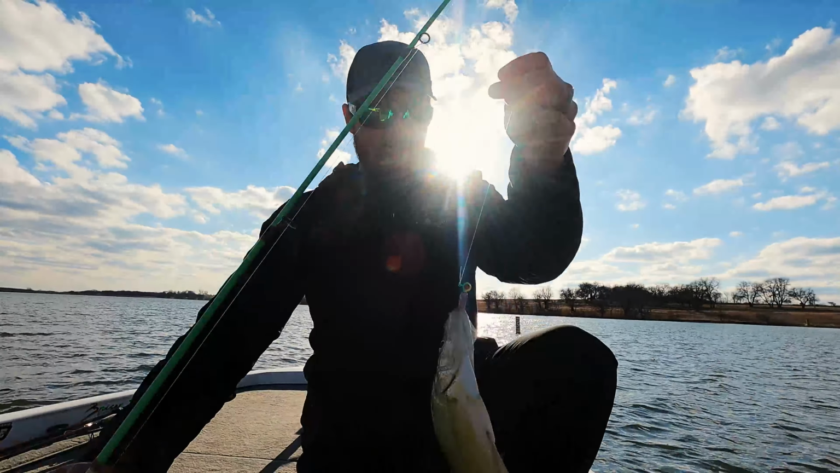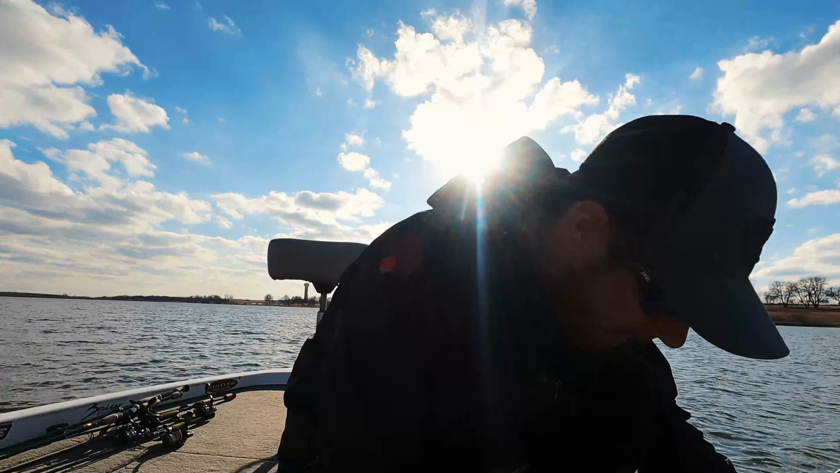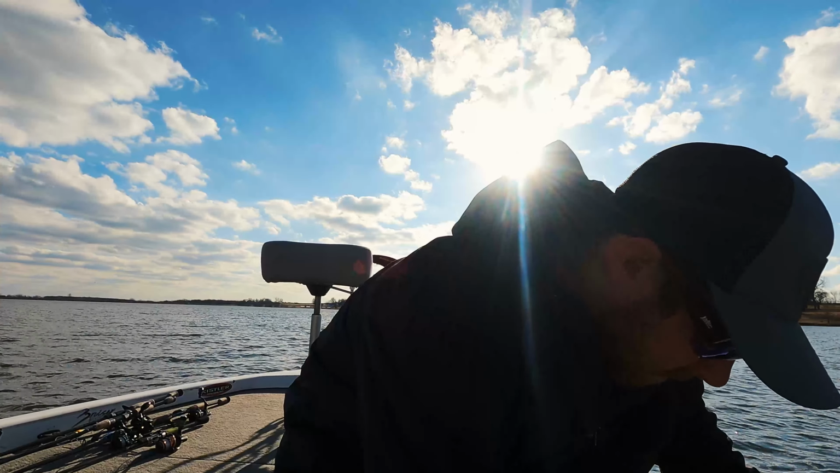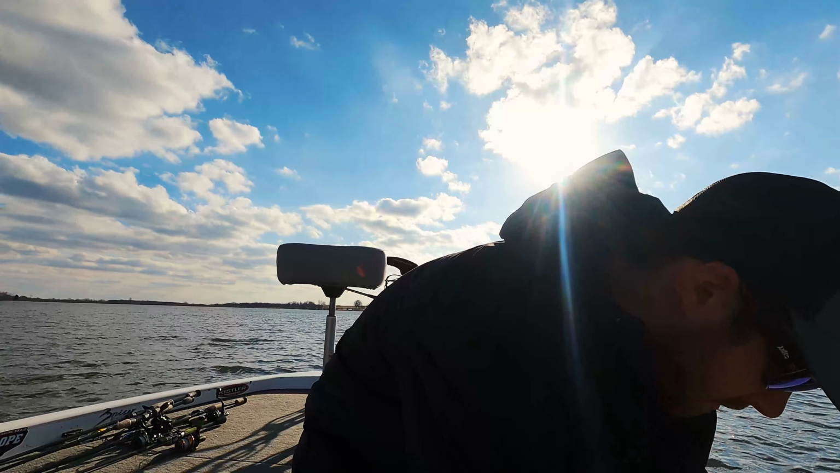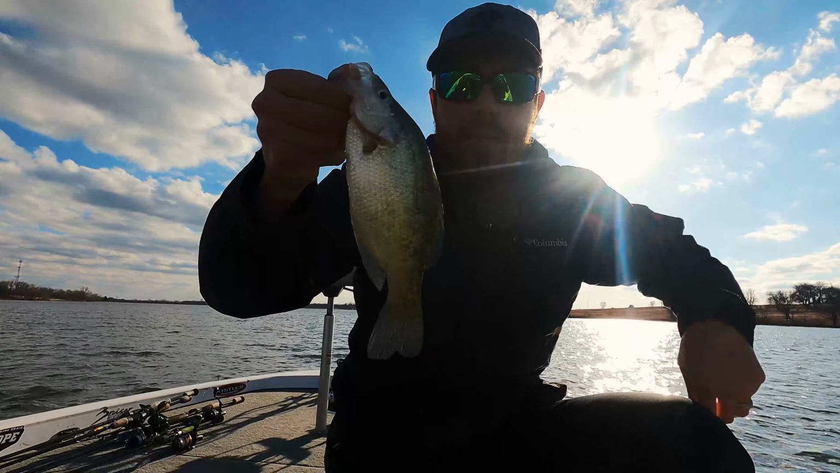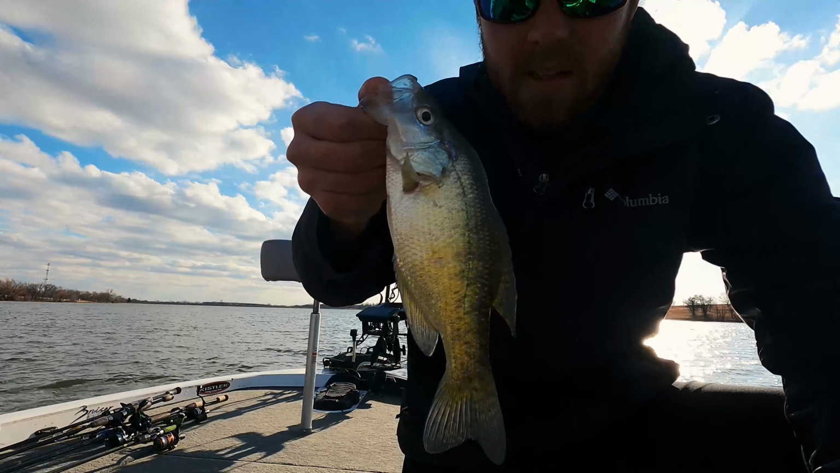There we go. That's what we're looking for. If I can keep him from getting out of the boat. First crappie of the day. I'll try to block the sun. I don't know if you guys can see him or not.